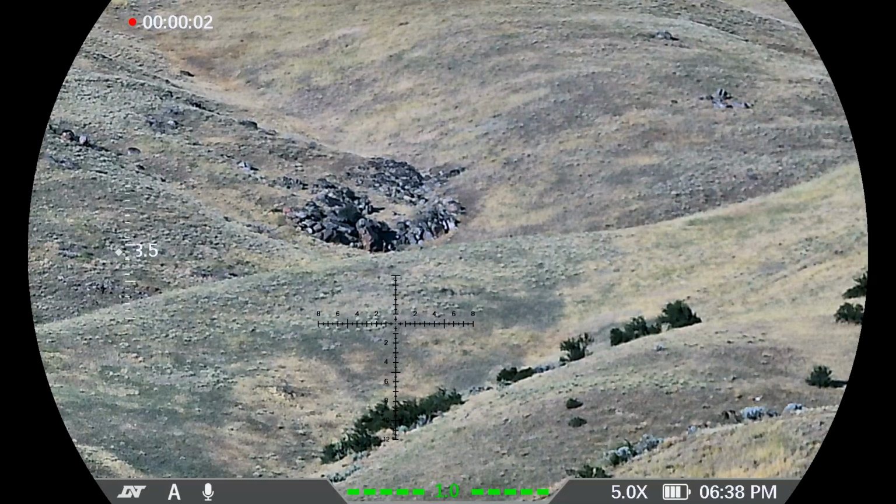So this will be the review visual of the DNT Optic TNC635R Thermite. So this is DNT Optics digital day-night scope, as well as the thermal, and it has a built-in laser rangefinder.